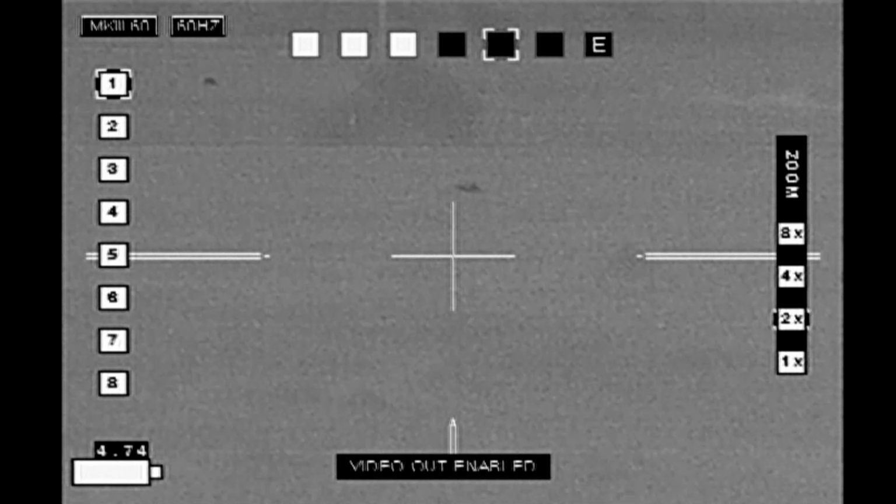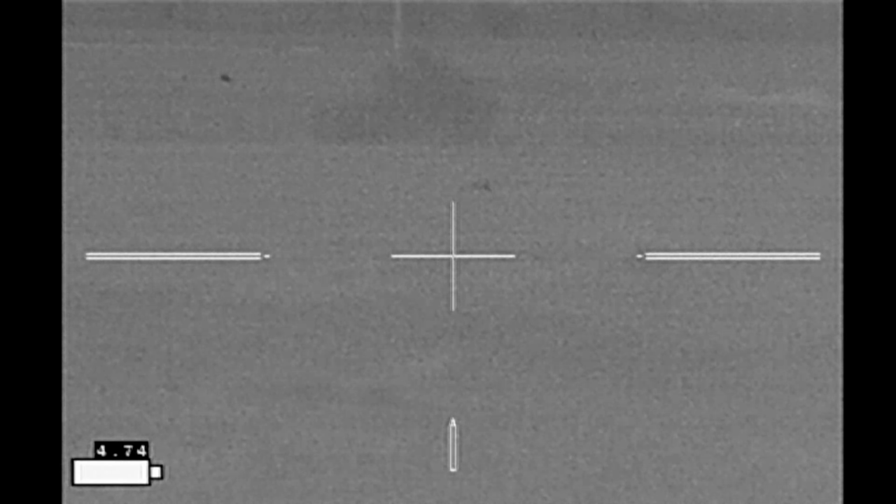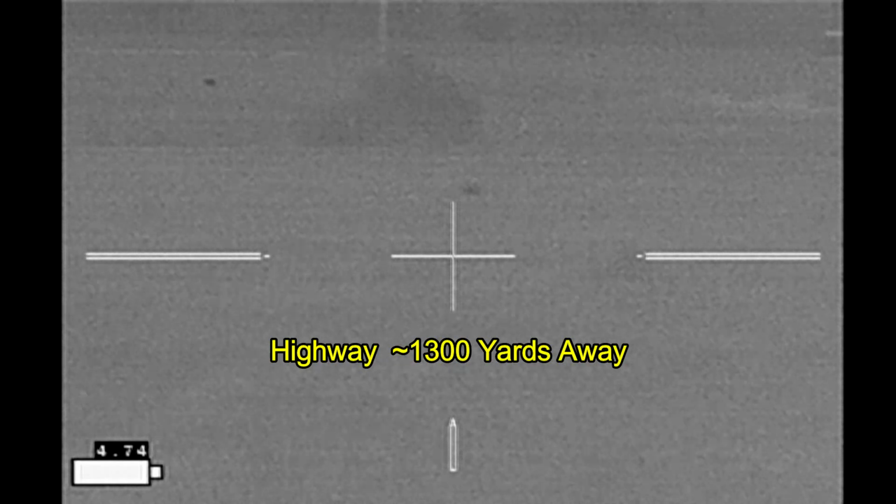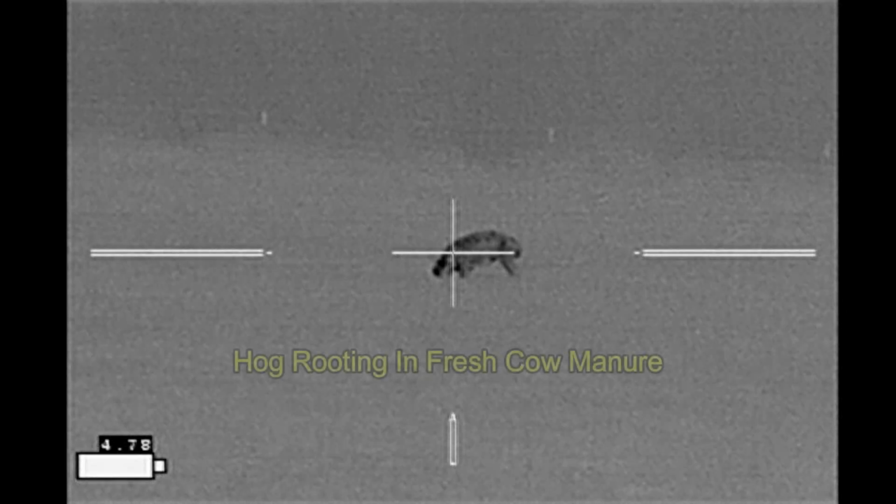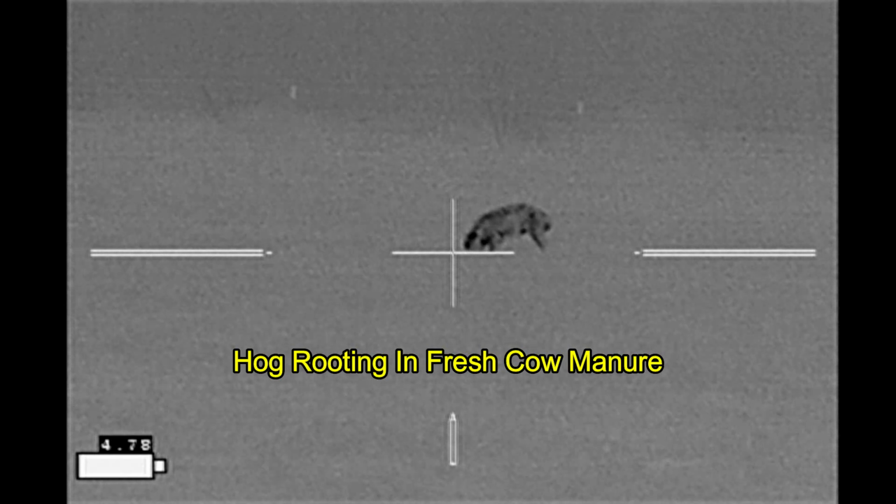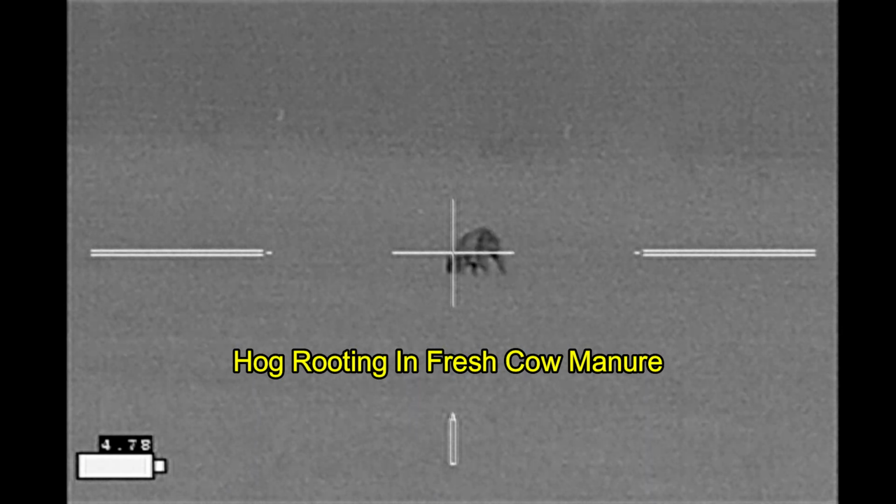Here I'm about 2/3 of the way through my stalk on this hog, down in the low pasture. There you can see the roadway in the background. I am nowhere near the highway, so no problem there. Finally gotten close enough, and I see the hog is rooting up the ground. I'm going to learn later it's rooting in fresh cow manure, which is just lovely.